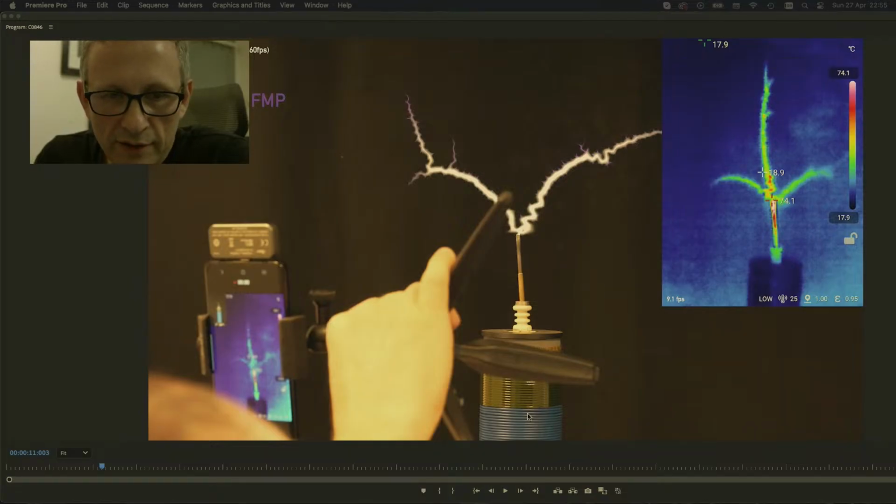So you cannot say that the Tesla coil here is necessarily much colder than the background plate. It certainly looks like the coldest thing in the room, 17.9, but it might be because of the very low emissivity of that.